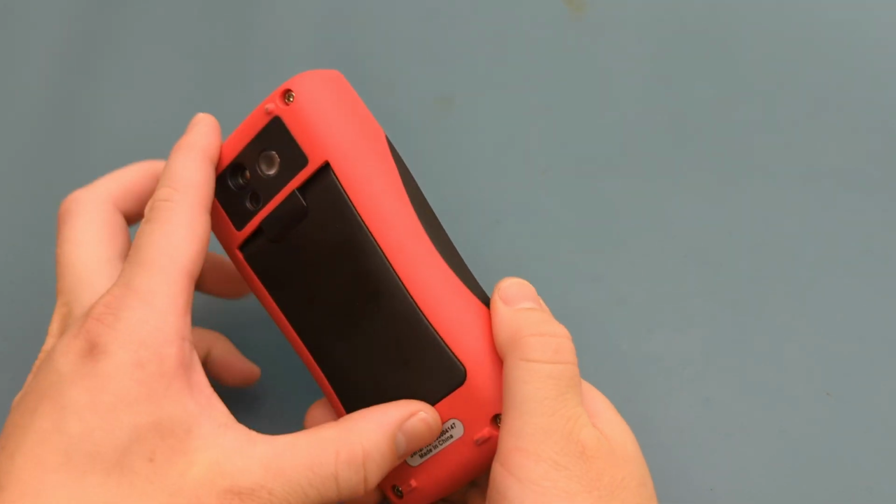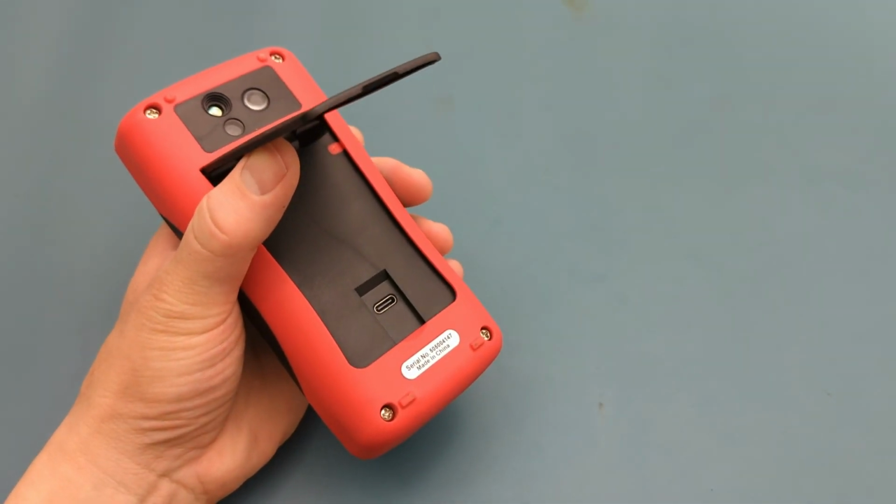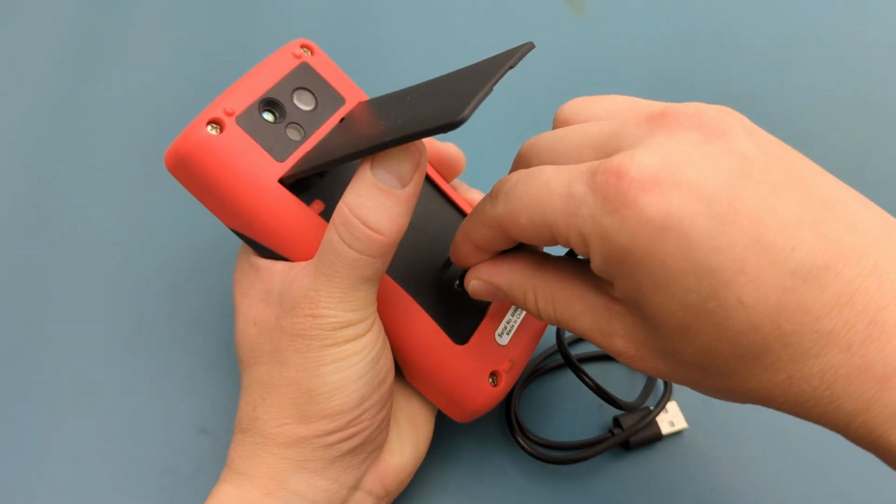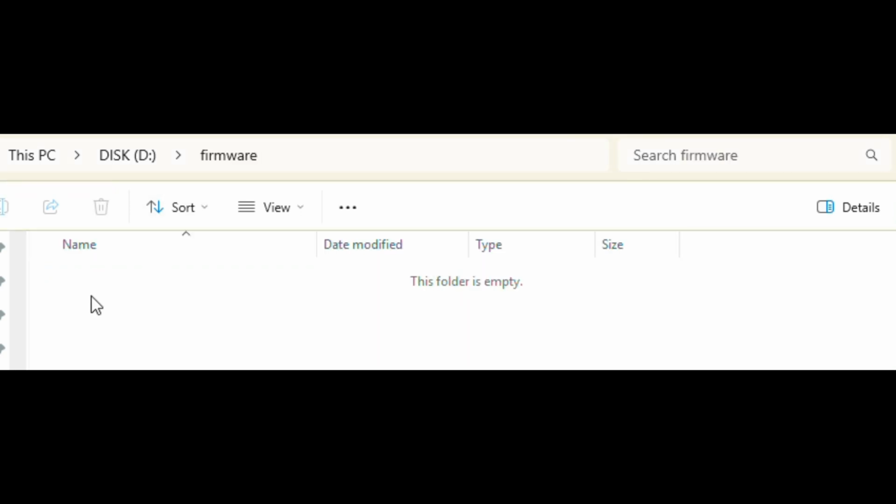On the back, plug the USB cable. Insert the other end of the USB cable to your computer. Once connected, you should see a new drive letter. For my case, I have a new disk D with 2 folders, firmware and picture. Double-click on the firmware folder. Drag the version 23 firmware into this folder.